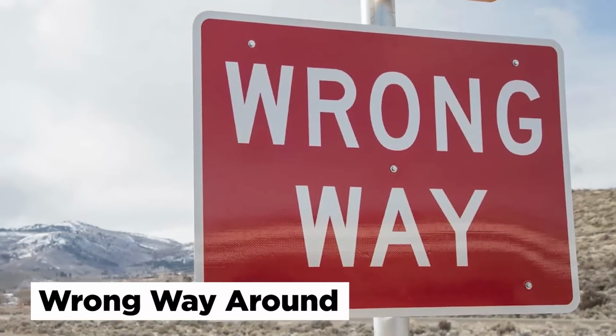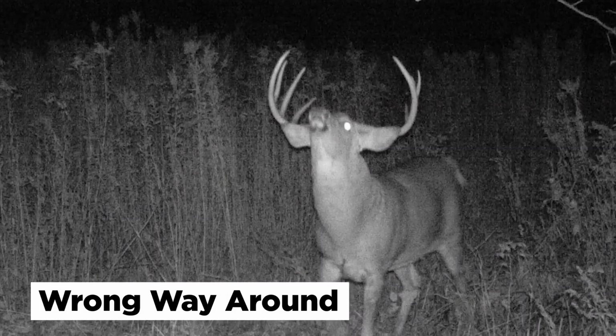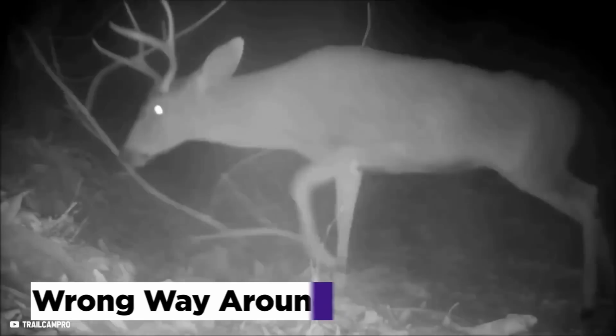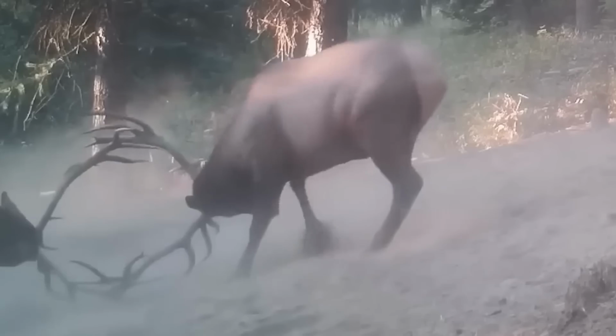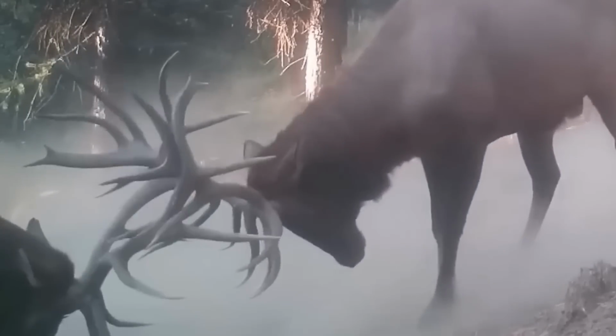Wrong way around. Deer are usually pretty frightened creatures, but these next trail cam clips prove that some deer have now had enough of being intimidated by coyotes, and they have turned the tables on these sneaky predators. These trail cams caught instances where coyotes approached deer in hopes of an easy meal, but they got the shock of their life when the deer went full attack mode and instead took to chasing them down.